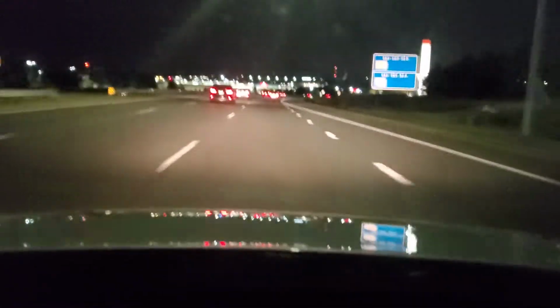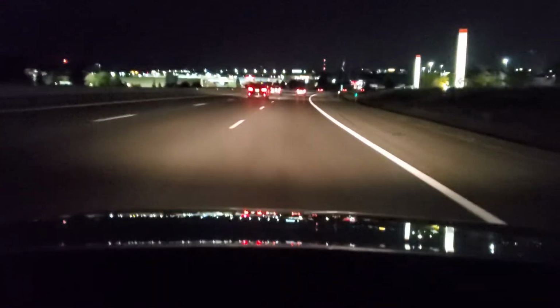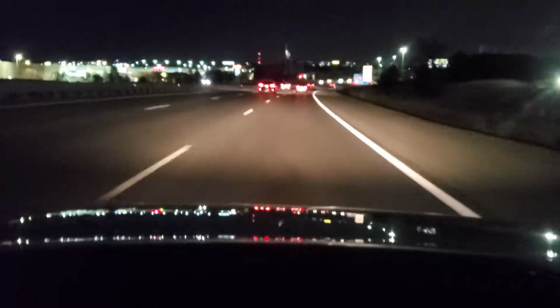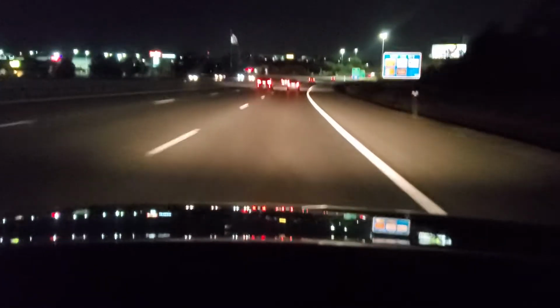So basically, we're talking about driving and preparing you for the DMV test, and we're talking about a night drive. So I'm at about 68 miles an hour. The speed limit is 70. So I'm going to take my time and maintain my speed and stay nice and smooth. I'm not interested in tailgating anyone. I'm maintaining a nice, comfortable speed and position.